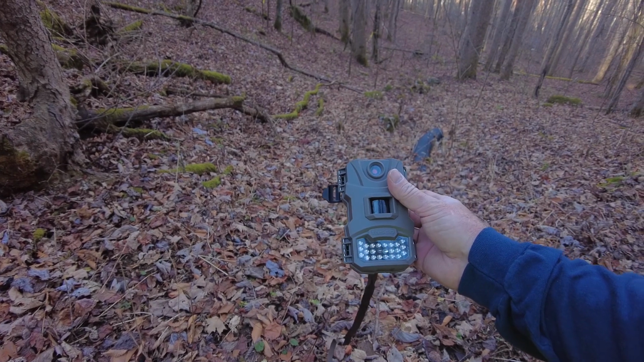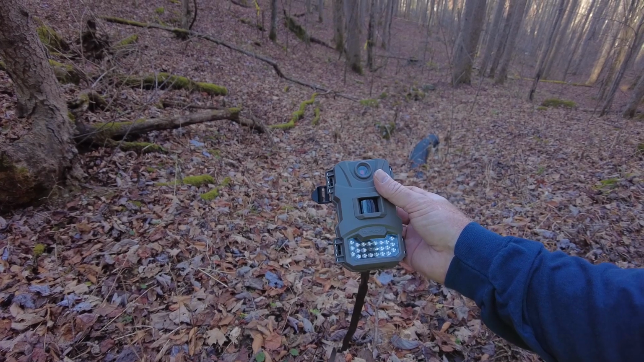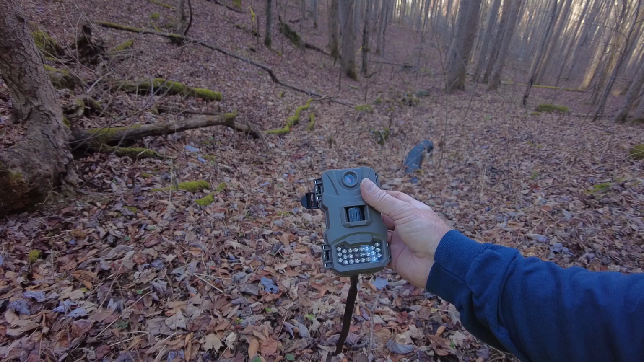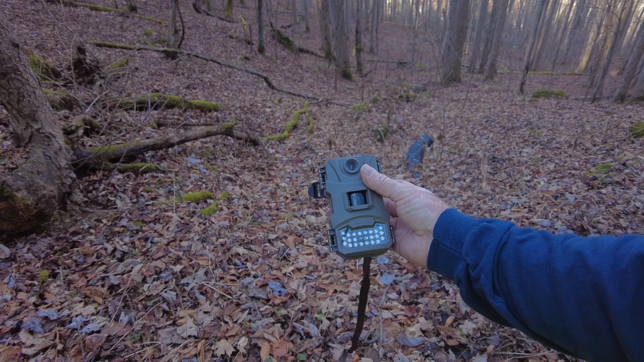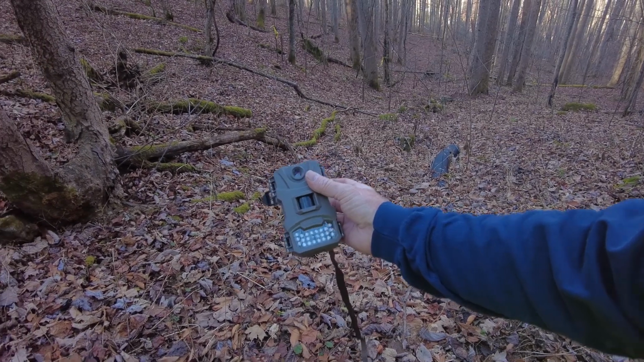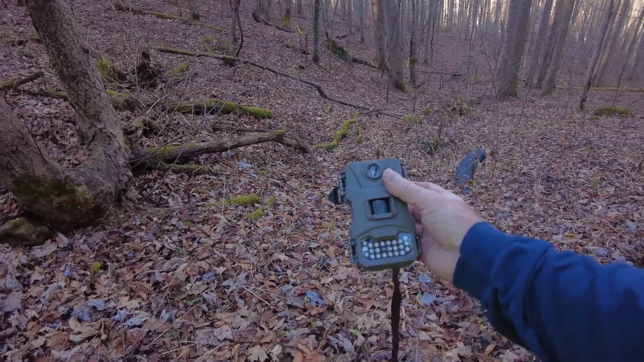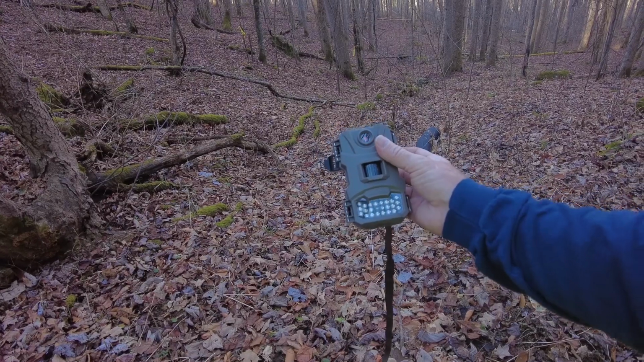I've tried it out for about a couple weeks down by the house, and I got some deer and it looked like a bobcat. I mean, it doesn't take the best pictures, but I'm on a budget, so 30 bucks to see what the heck's walking around is worth it to me. Of course, I bought 5 of them, so if I can just get an idea, that's fine. I'm not actually up here hunting the animals. I just want to see what's on my property.